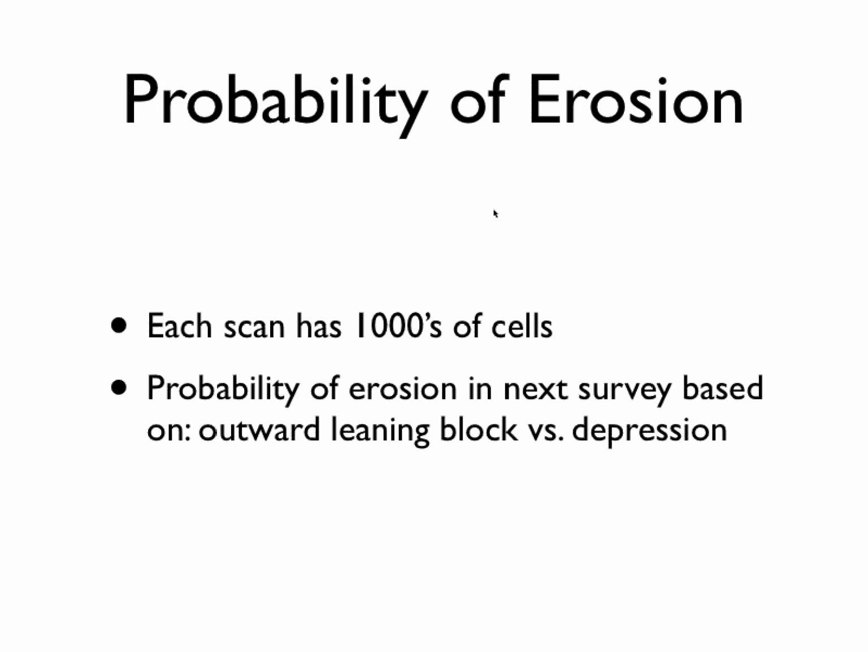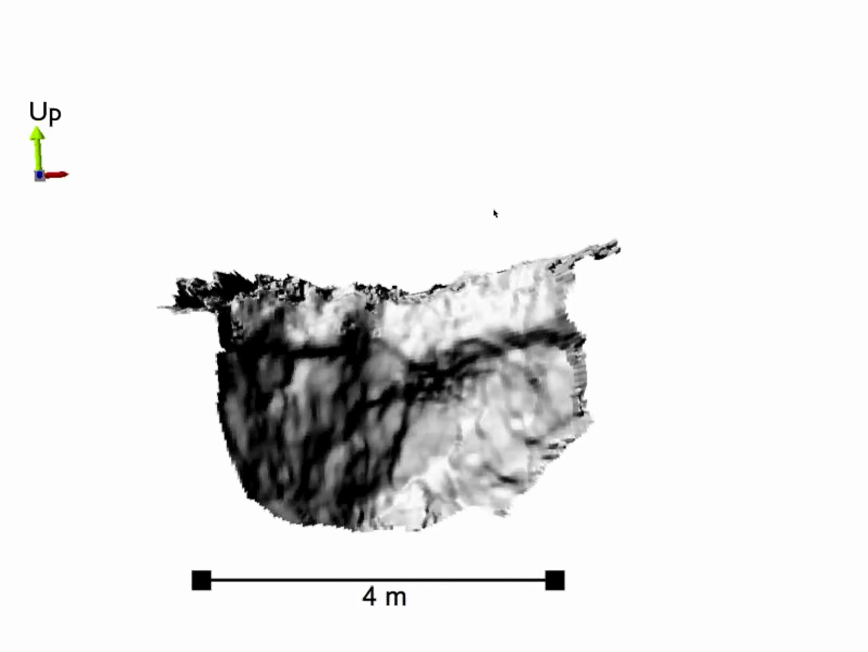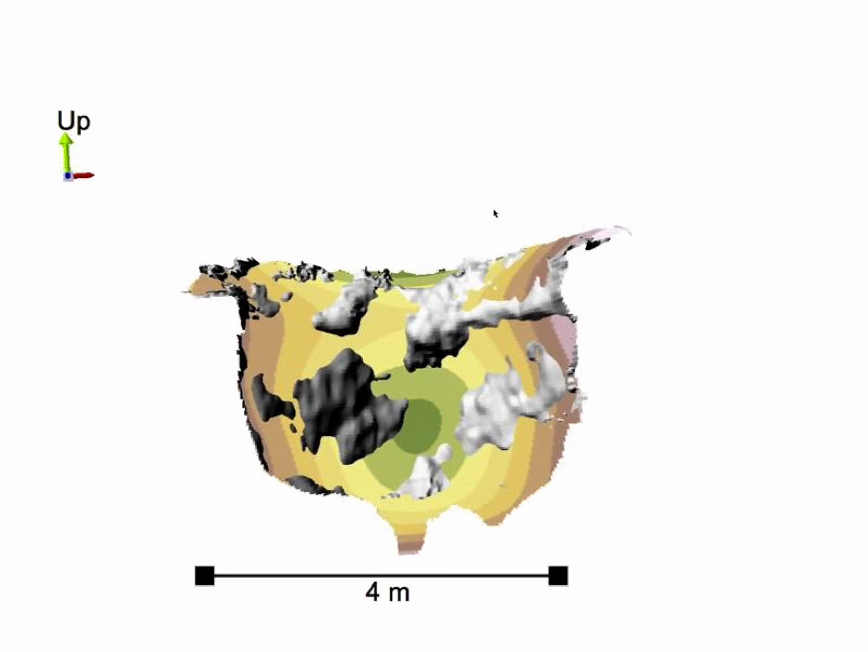So let me walk you through what that actually means or looks like. This is the topography. This is the head cut. You're looking straight at it here. And if I put a mask on this, a very smooth surface, what you'll see is there are areas that are preferentially leaning out, or maybe I shouldn't say outward leaning, they're just protruding. They're just blocks that protrude a little bit more. And there are areas that are more depressed in this head cut.